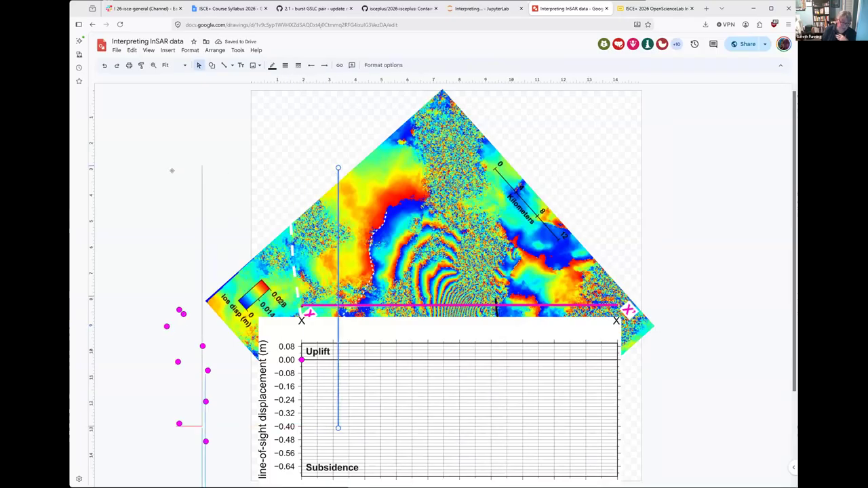Okay, so that's what I'm asking you to do. Put a series of dots on the plot to indicate displacement as you move along the profile. Remember that the ends of the profile are at 0. That will help a lot with trying to put everything in its proper place.